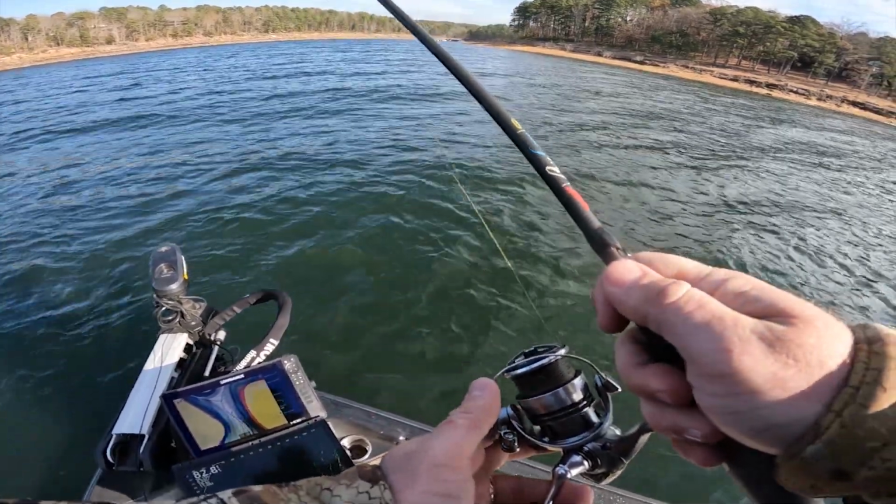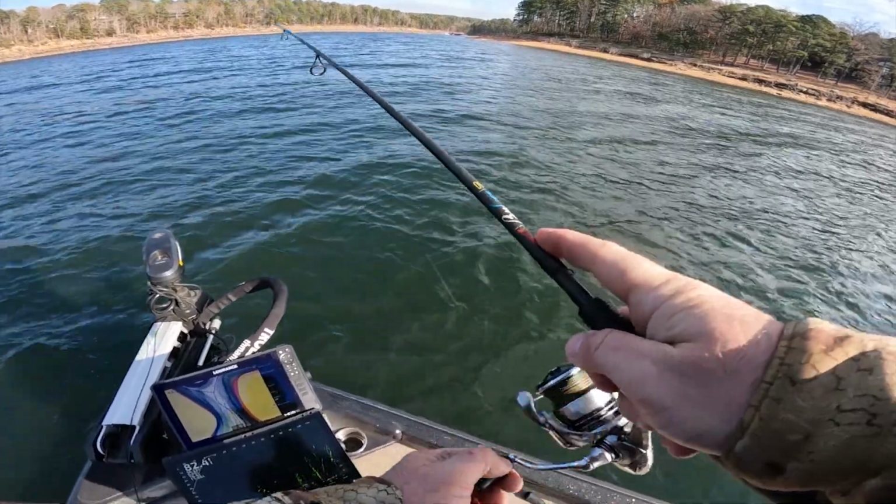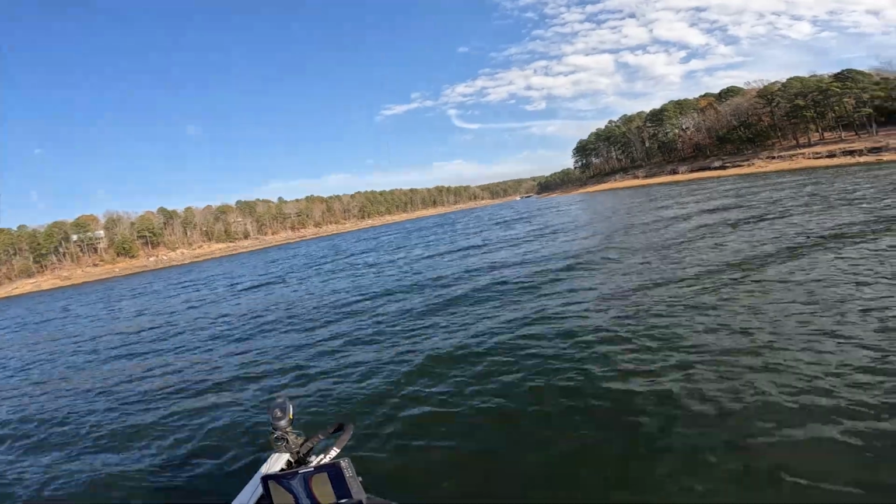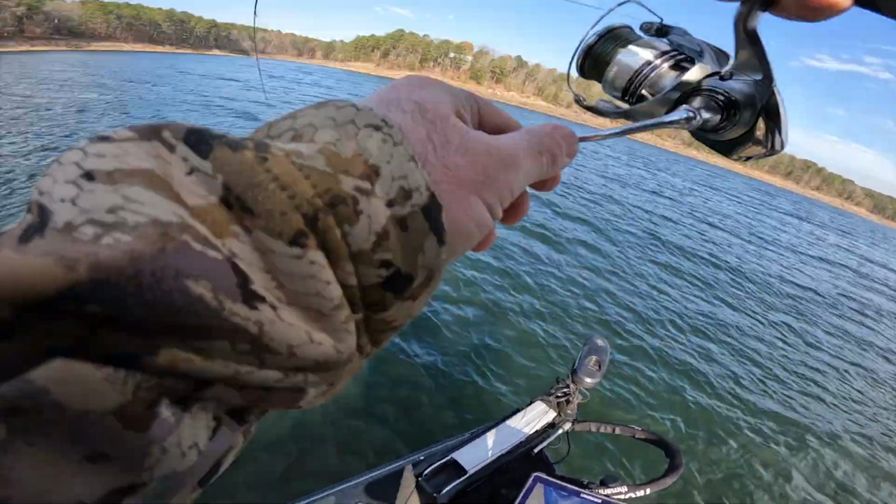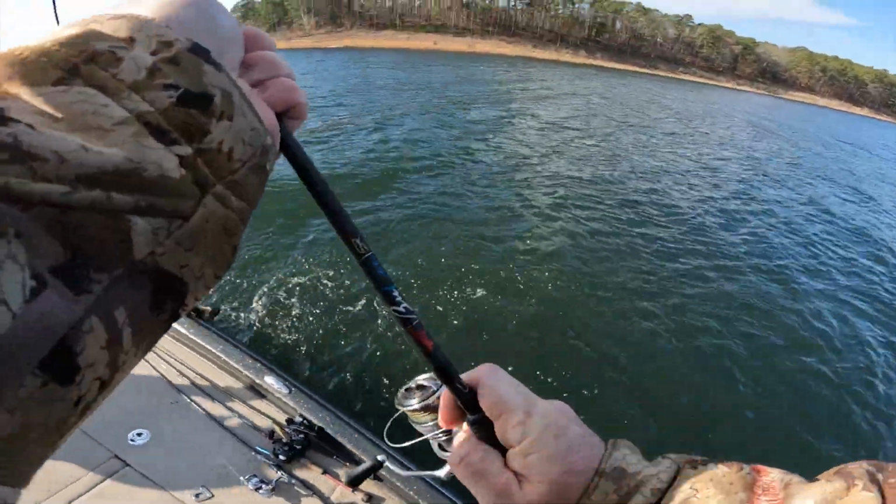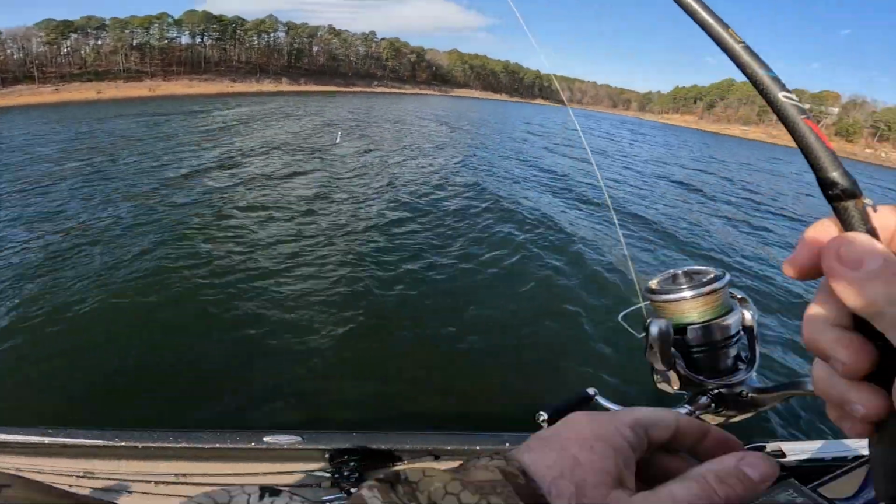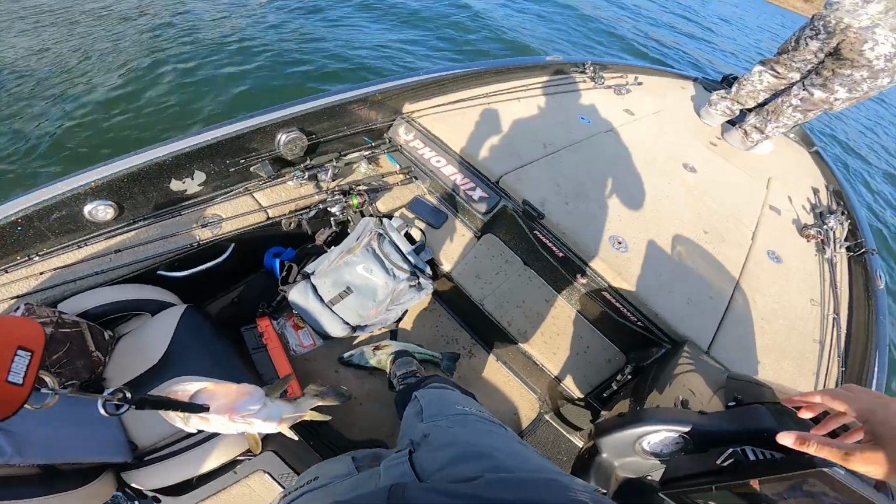He ain't gonna get in the live well. I'm gonna weigh him. Uh-oh. That's not a bad one. No, trolling motor. Oh yeah! We're doubling up now! Doubling up now, here I am trying to weigh one.